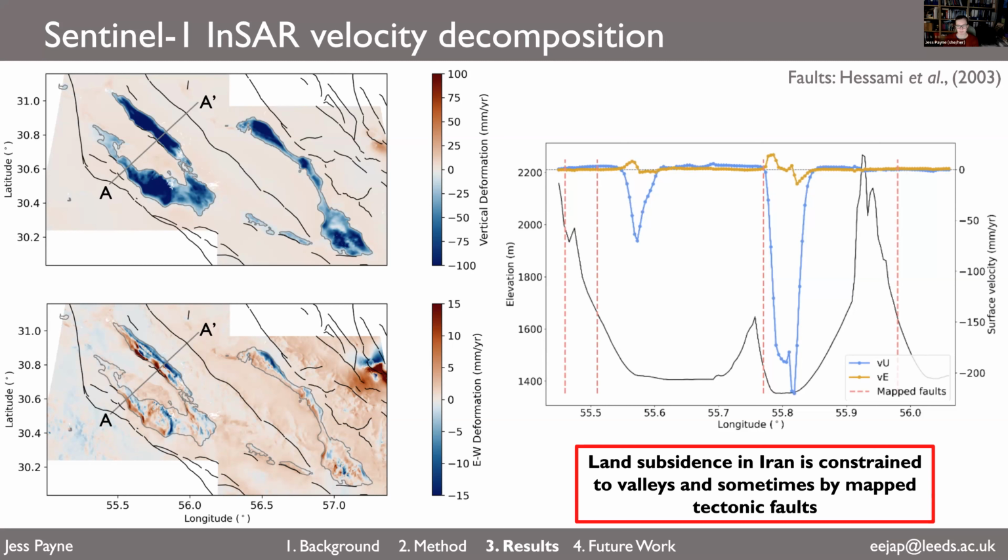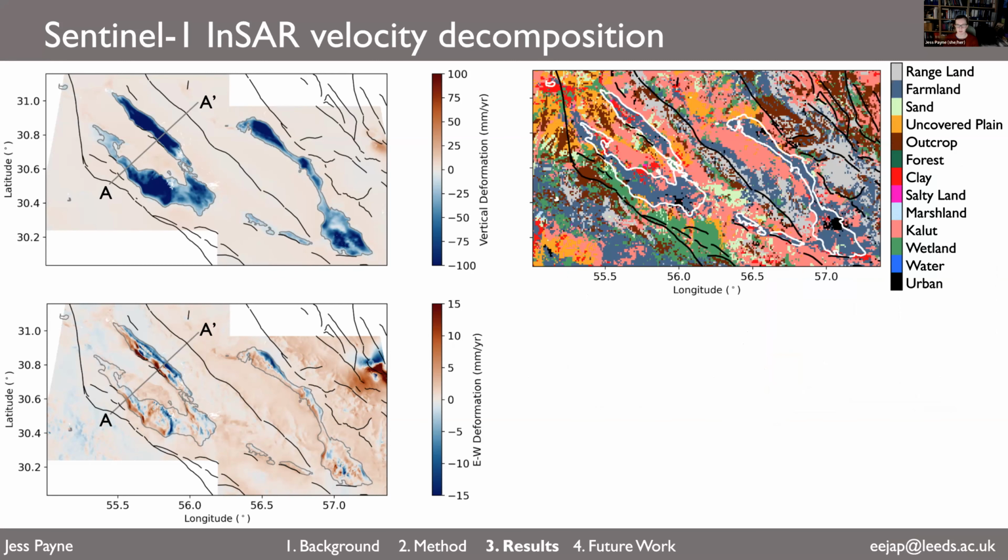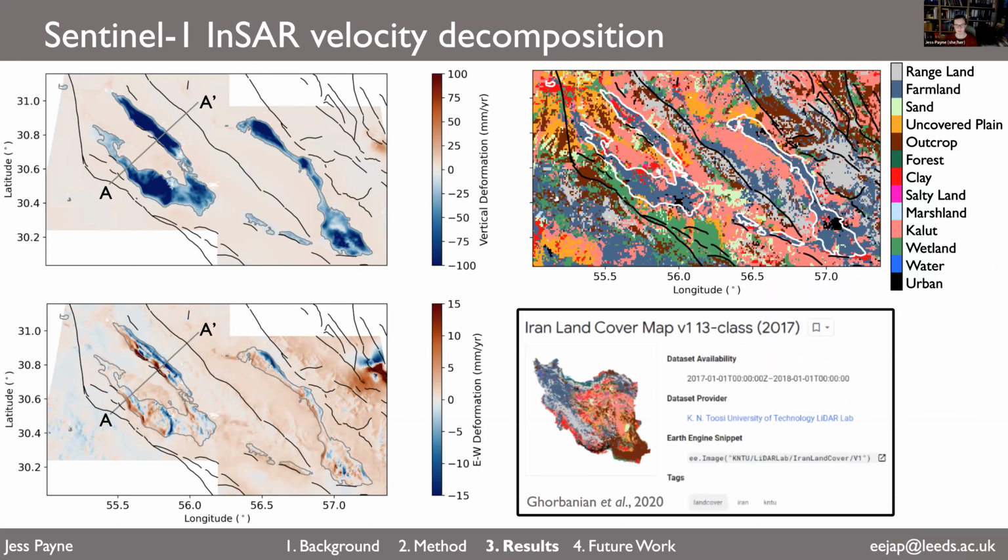If we compare this subsidence to land cover, so on the top right here, this is a map of land cover in Iran, divided into 13 classes by a group at Tusi University of Technology in Iran. This is a great map. It's basically made by mosaicing Sentinel-1 and Sentinel-2 images across the country and using a random forest classifier to classify each 10 meter by 10 meter pixel into a different land cover.